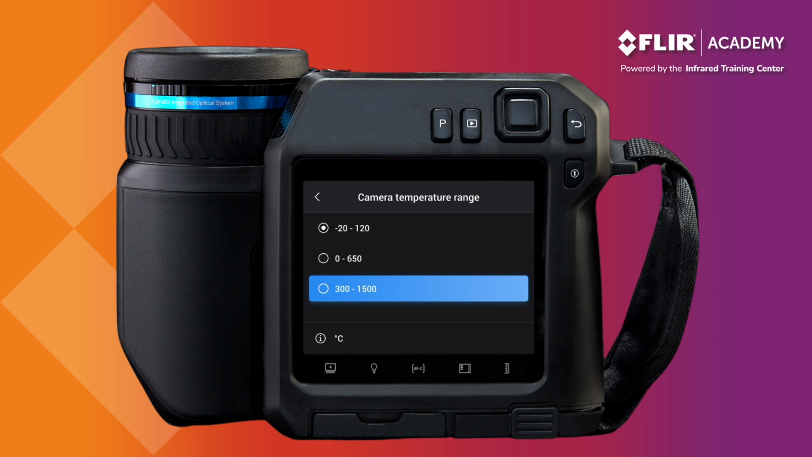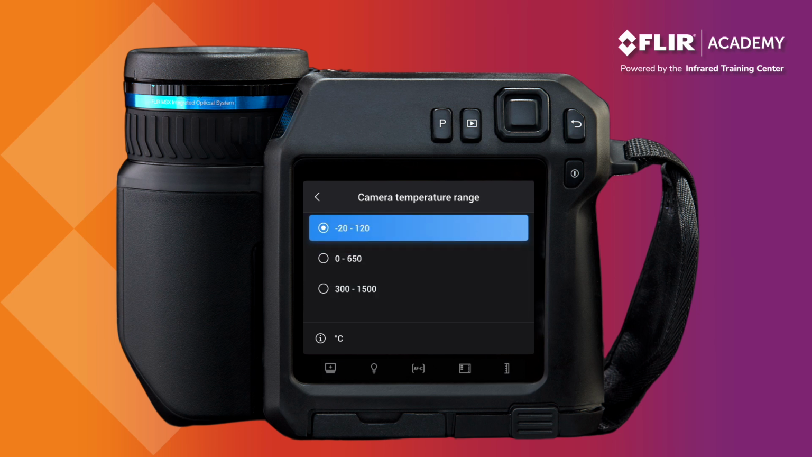Select your desired range, with Range 1 being the most appropriate to use for any targets that are below 120 degrees Celsius. Remember that range is not something you can change after saving an image, so be sure to have the correct range selected before capturing any data.